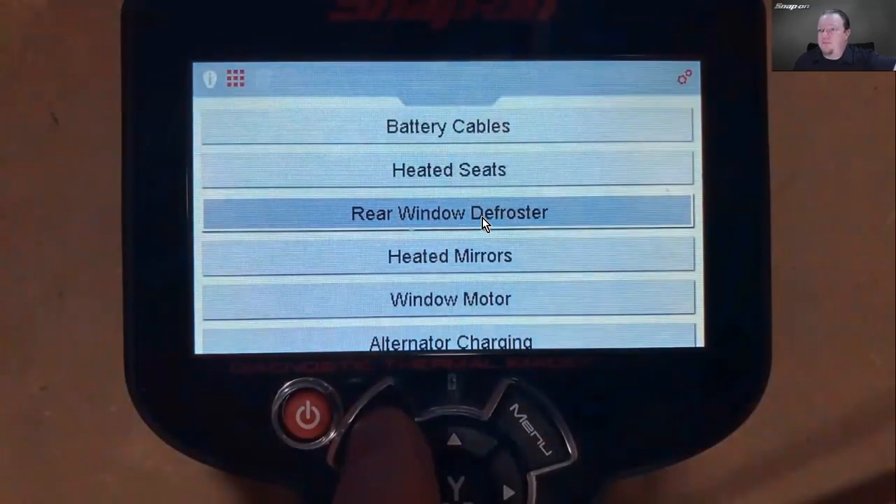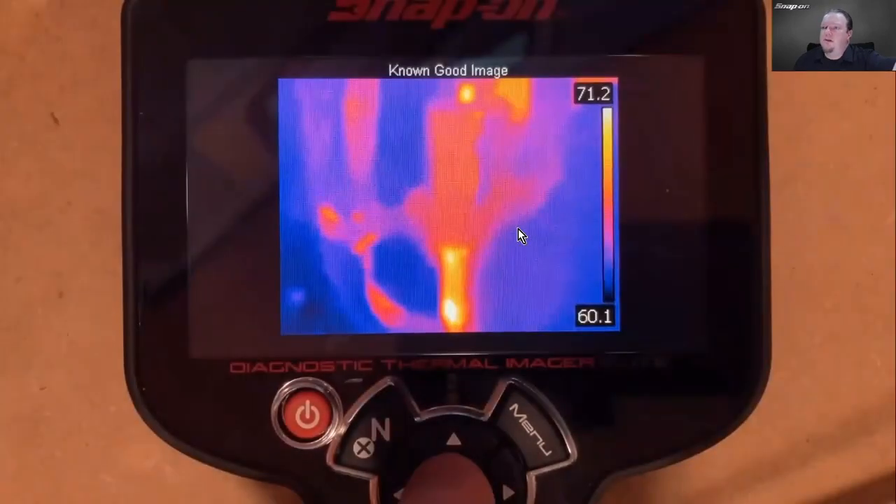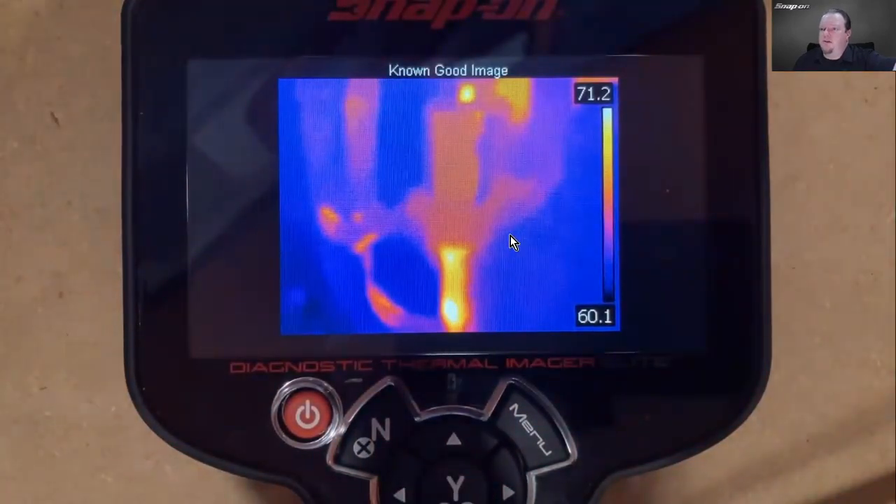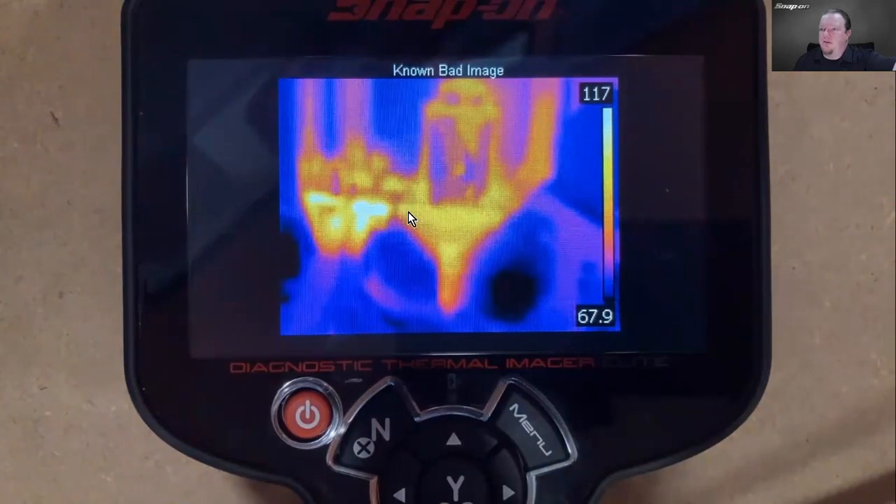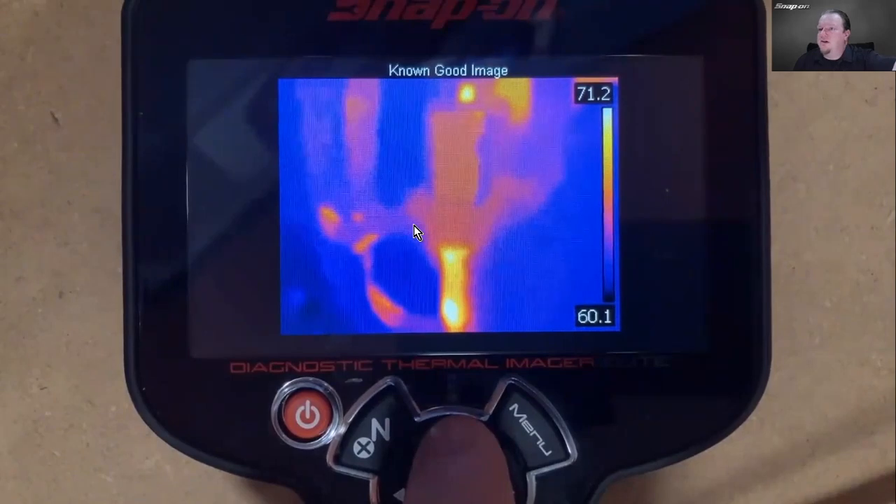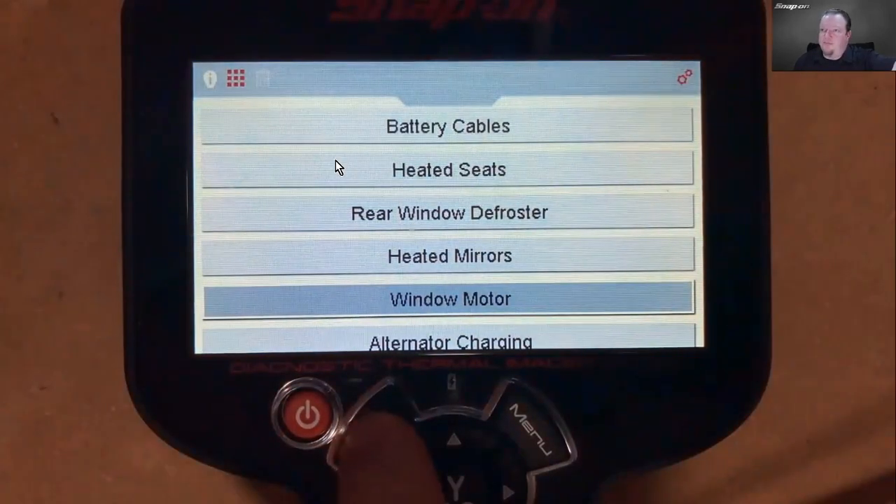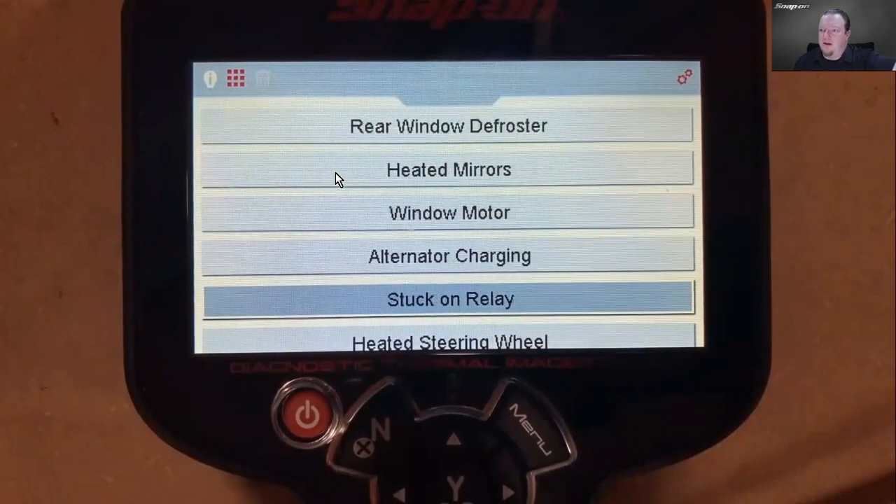Back up. You see things like heated mirrors, window motor. How about a window motor? There's a good one. There's a bad one. So it's quite a bit hotter over there than it is on this one. So we know it's working. So that's the troubleshooter.